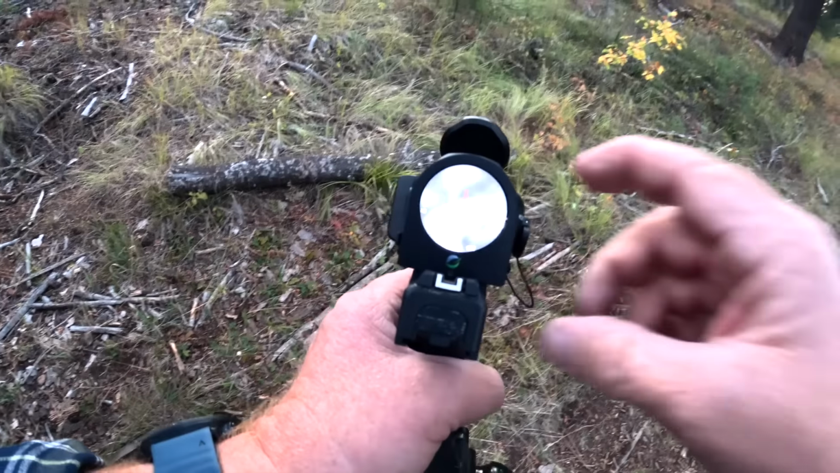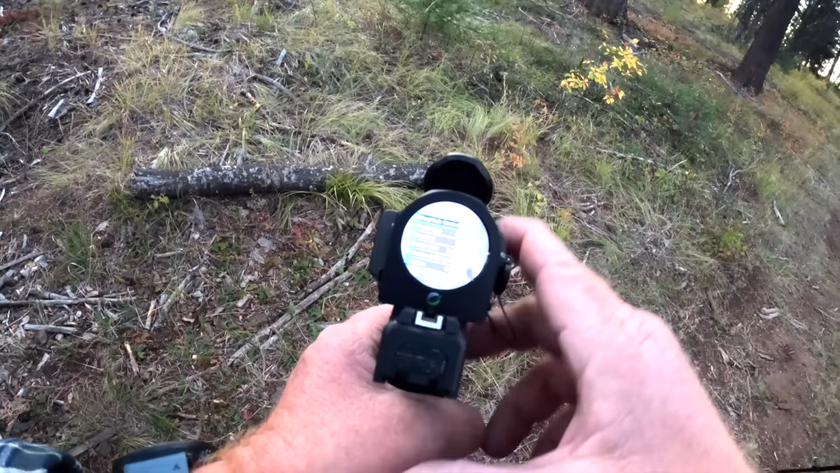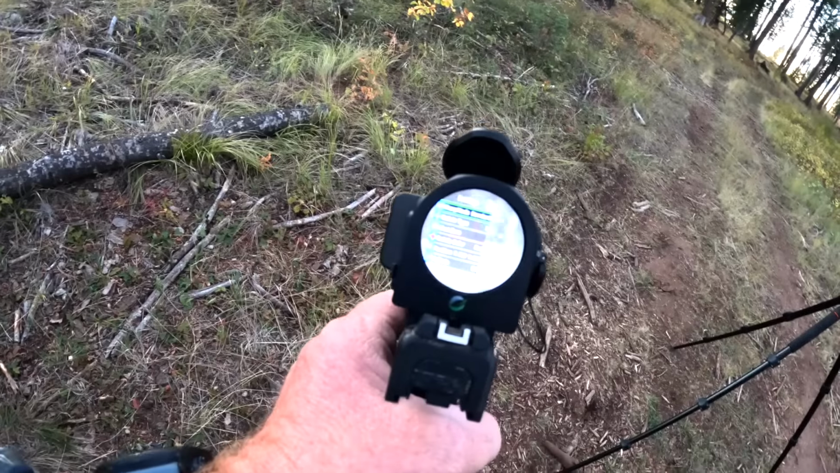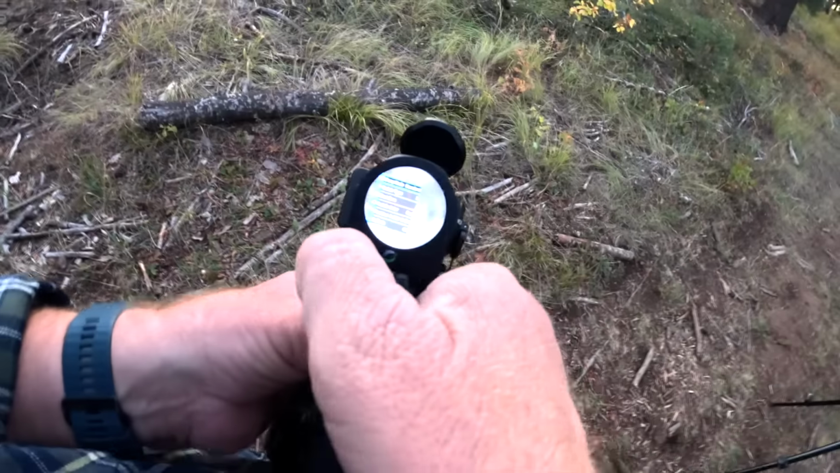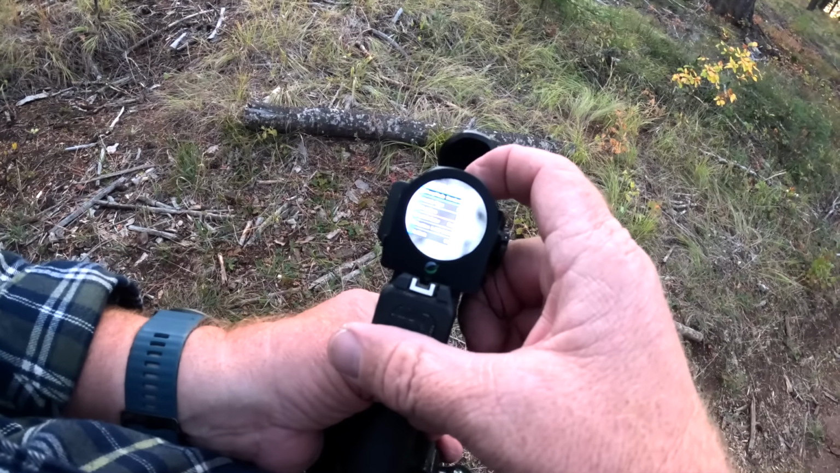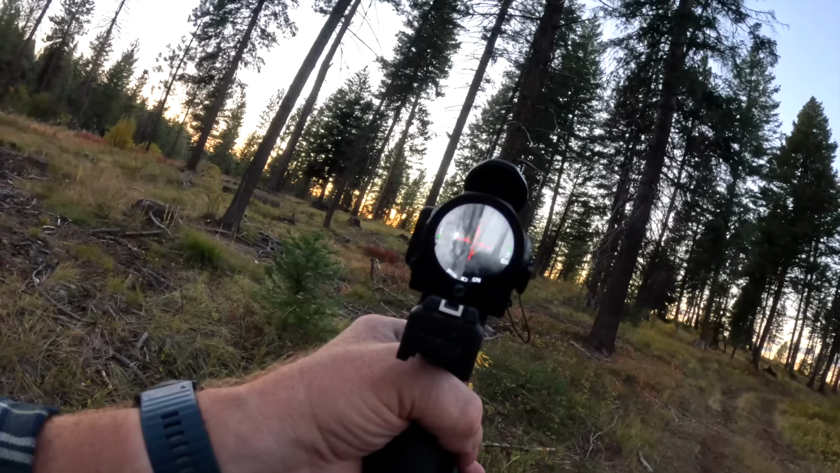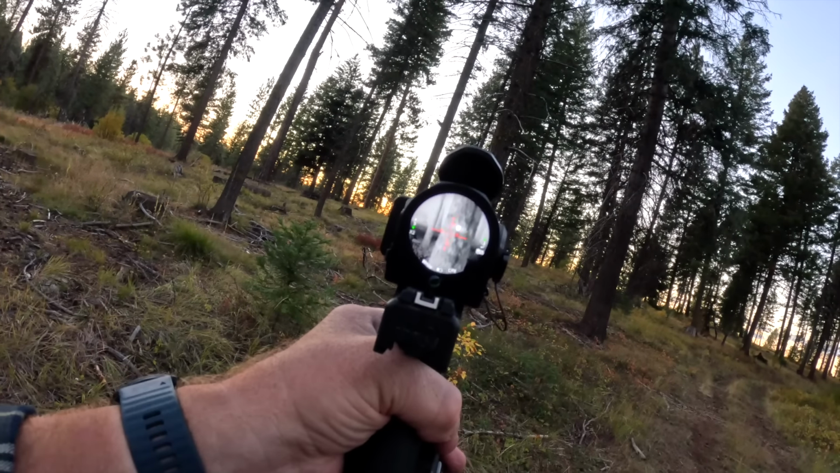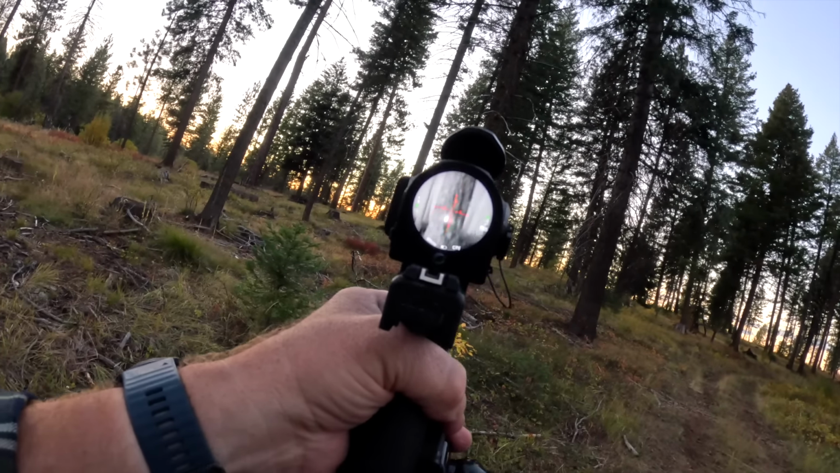So you can see here that as I reach up and press and hold the menu button, on screen is going to come up the menu. And I'll try to get this focused here with the little GoPro. And man, it's every feature from the larger thermal devices right here. Press and hold the menu button, and we're right back to looking at our hand warmer out there at about 15 yards away on that tree.